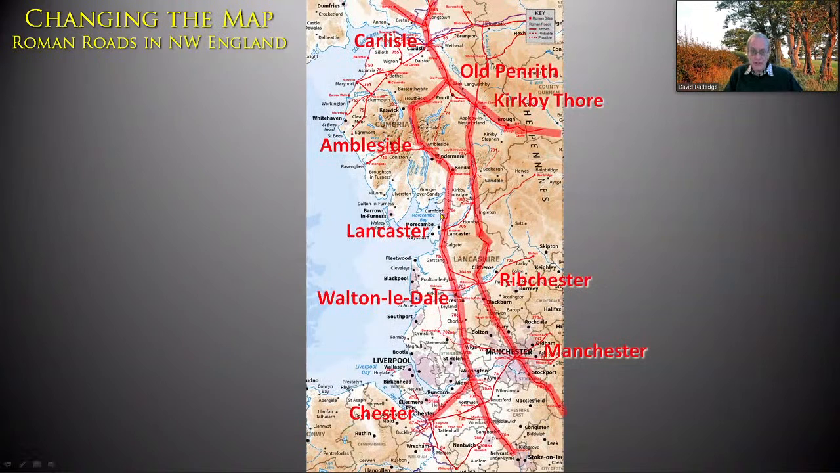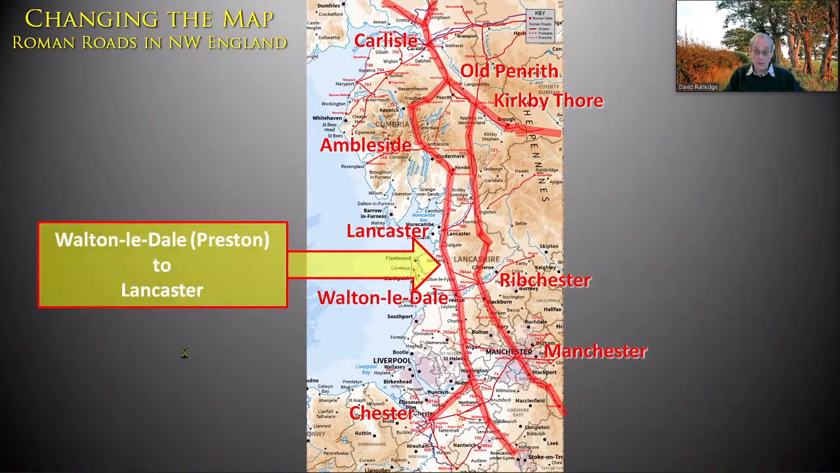We can't look at all of those roads. I'll concentrate on the two north-south roads through the area, the two main trunk roads. The Ordnance Survey map only has one, but we now know there are two. And the one that the Ordnance Survey has, they have it going to the wrong destination. But let's start with the westerly one. So that's the one through Lancaster and up through the Lake District, as we now know.